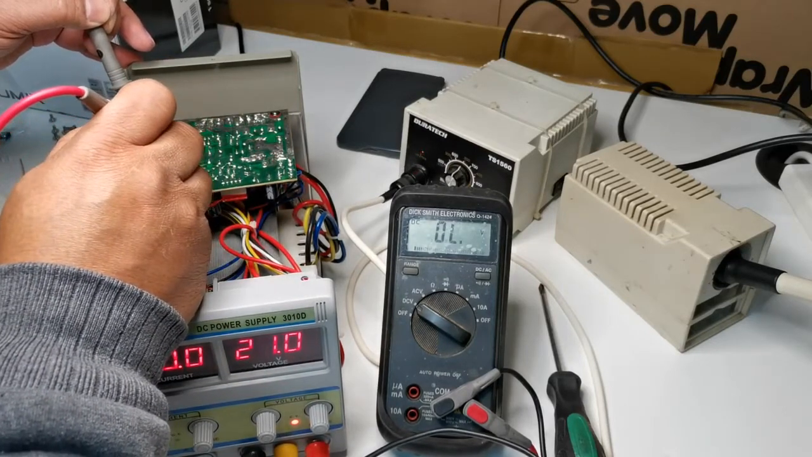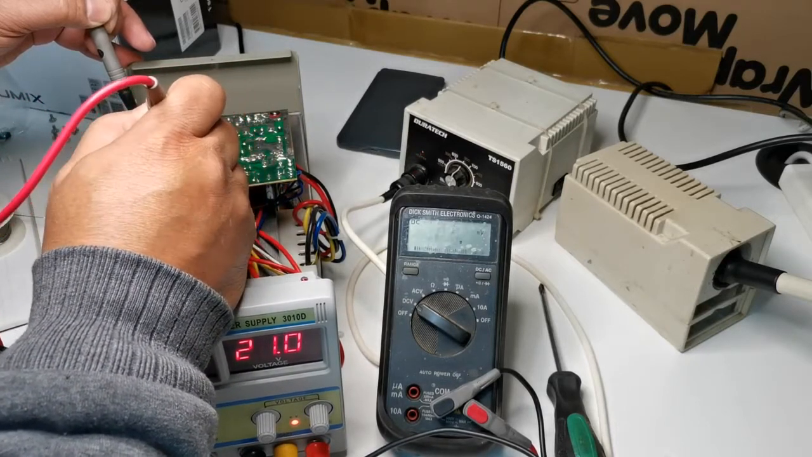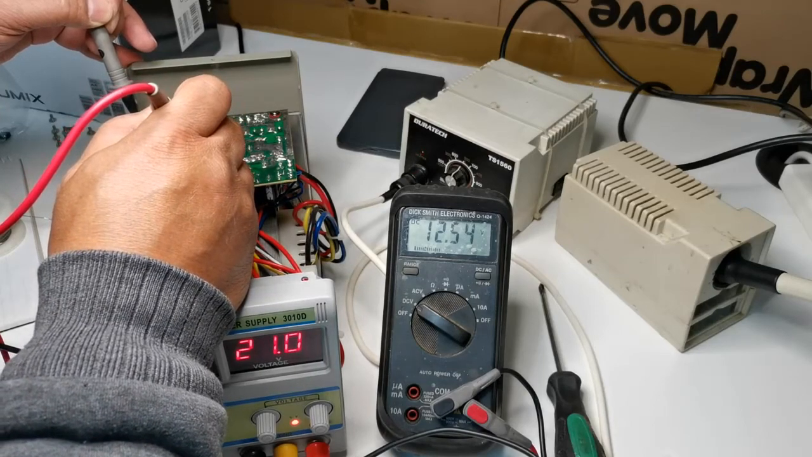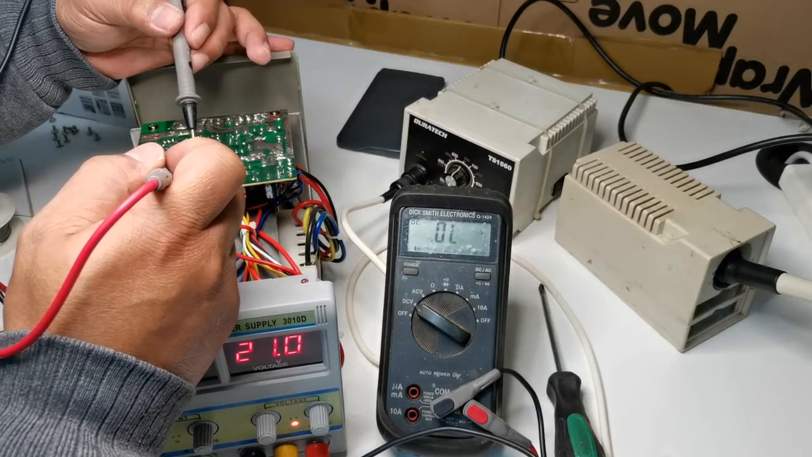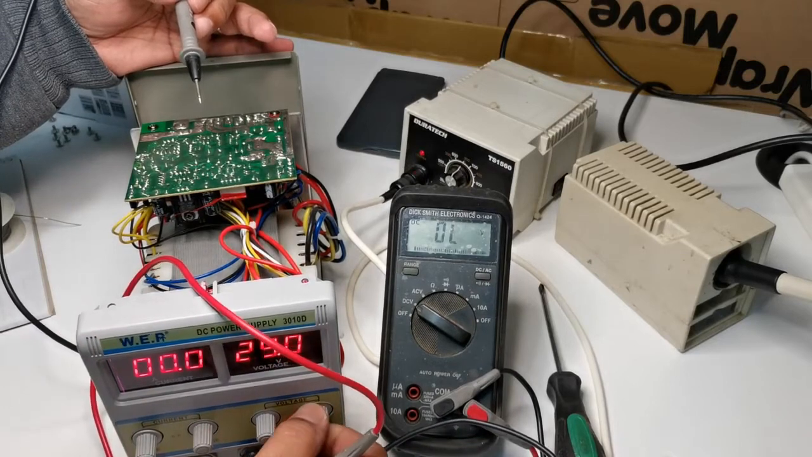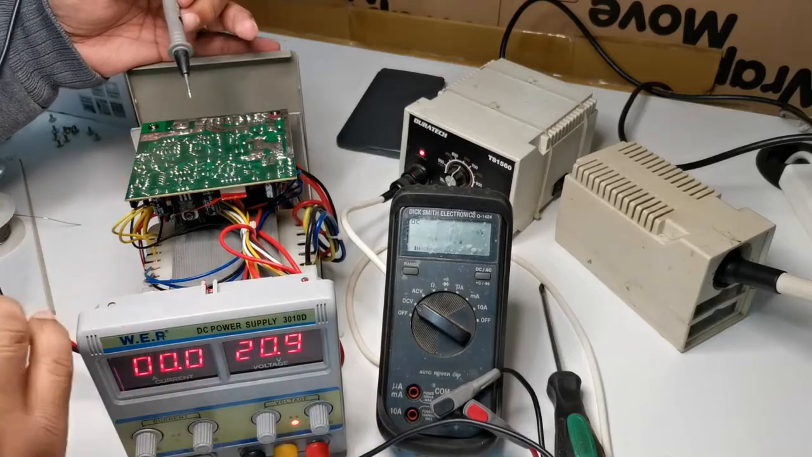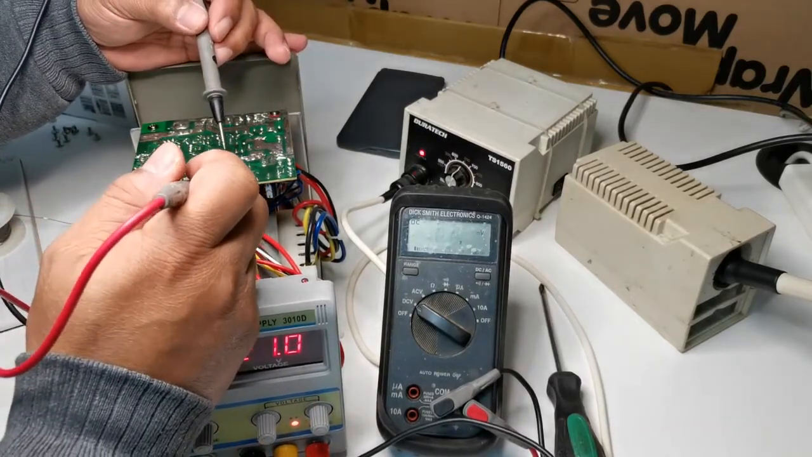So pin 8 is 33 and pin 4 is 12 volts. It seems like they still have a problem with the negative voltage, because the voltage here as CV is on, and it goes 45, 46, which is likely to damage the circuit again.